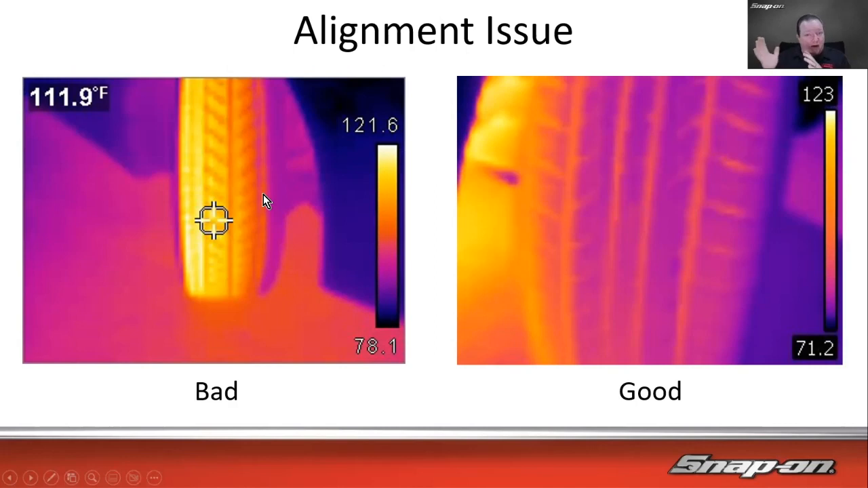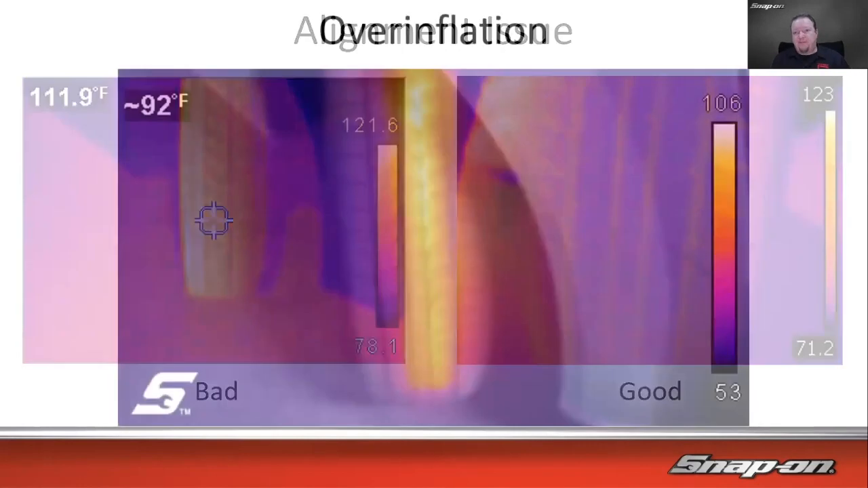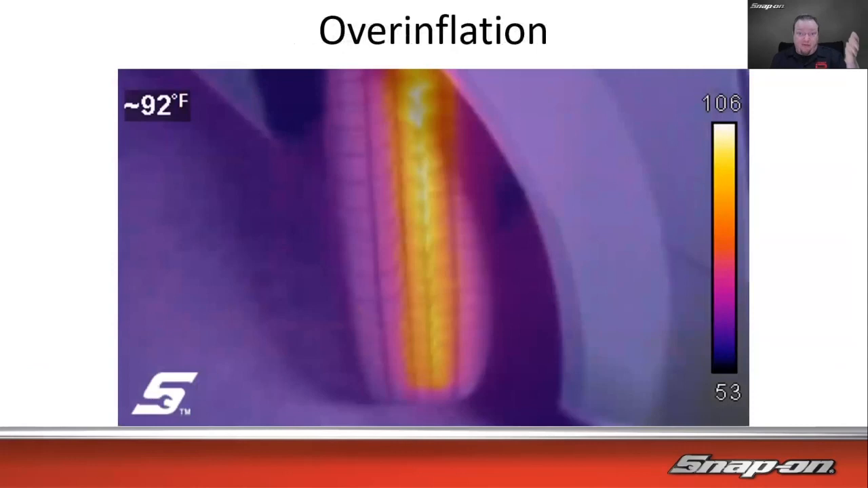So it's obviously wearing more friction on that outside part versus a good tire, which is fairly even in the middle there. So if it's going one way or the other, you drive the car down the road and then you see, okay, where is the heat with that? Can also diagnose overinflation. So if it's overinflated, the center of the tire will be sticking out a little bit further than the outer sides of the tire. So that creates more friction in that center part of the tire and creates more heat. And there we go, overinflated tire.